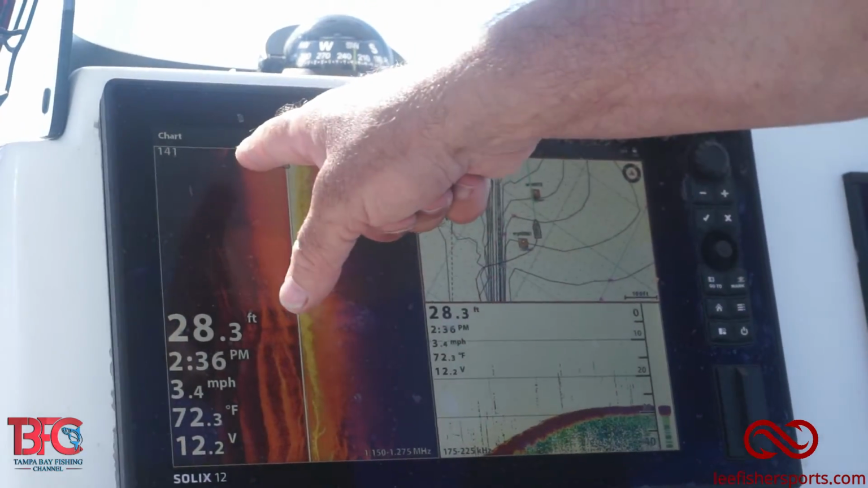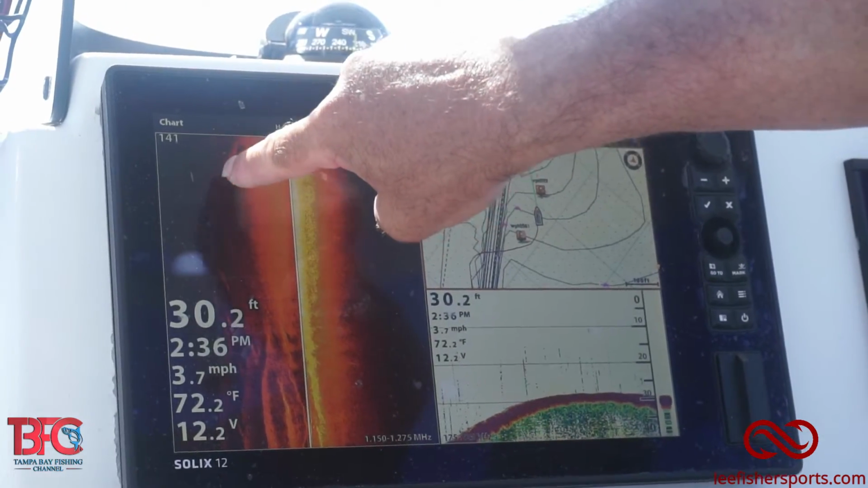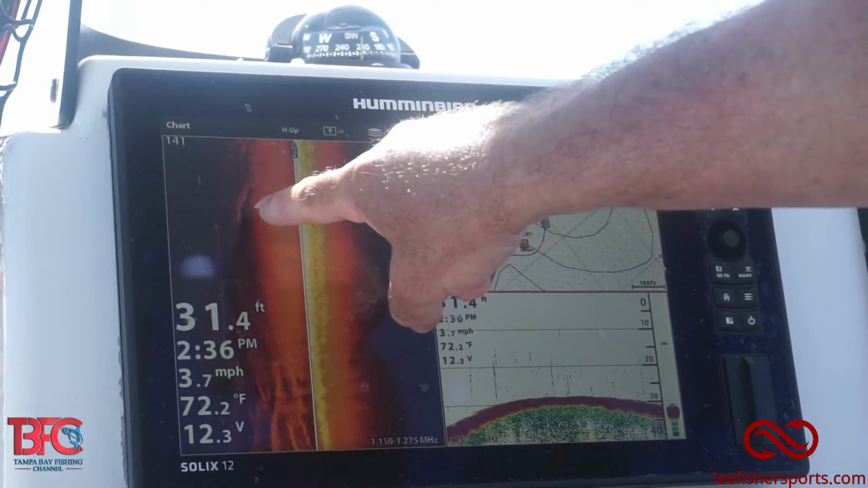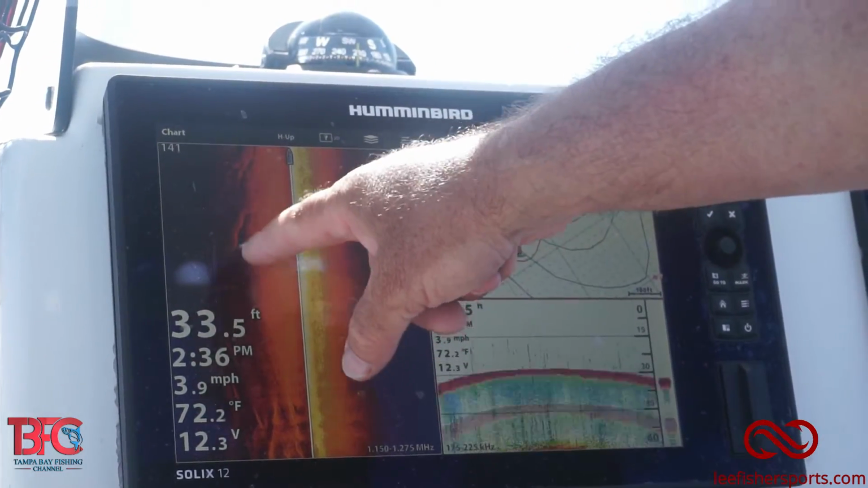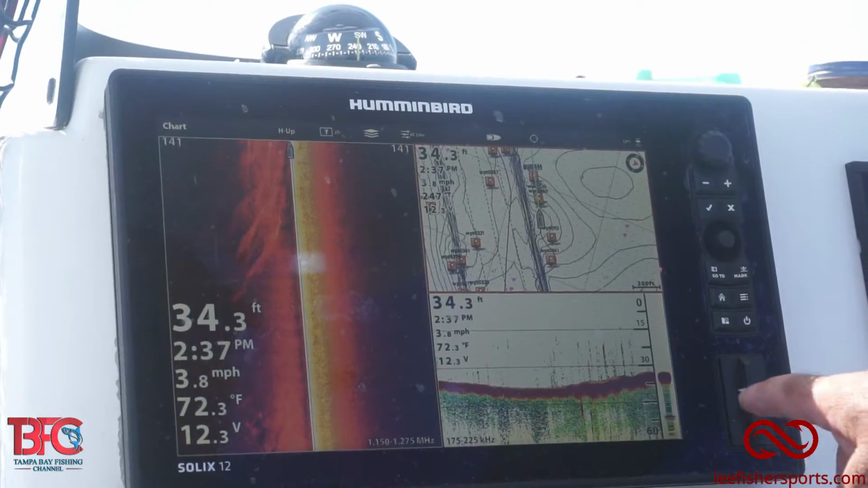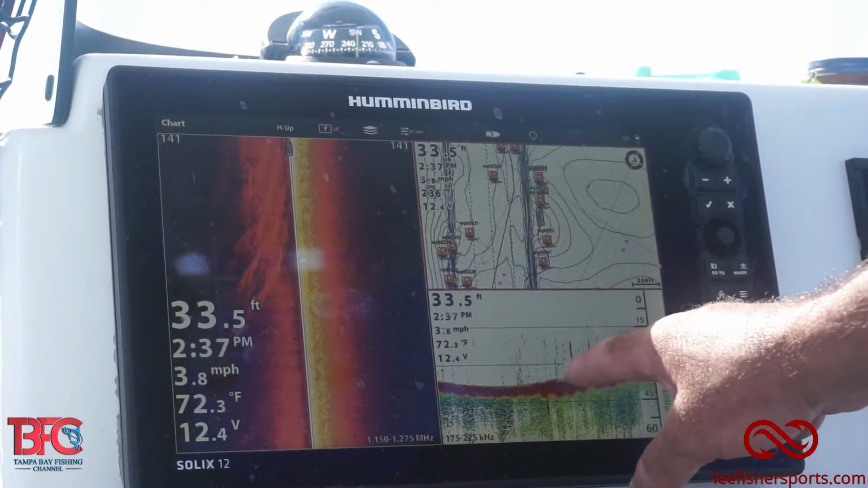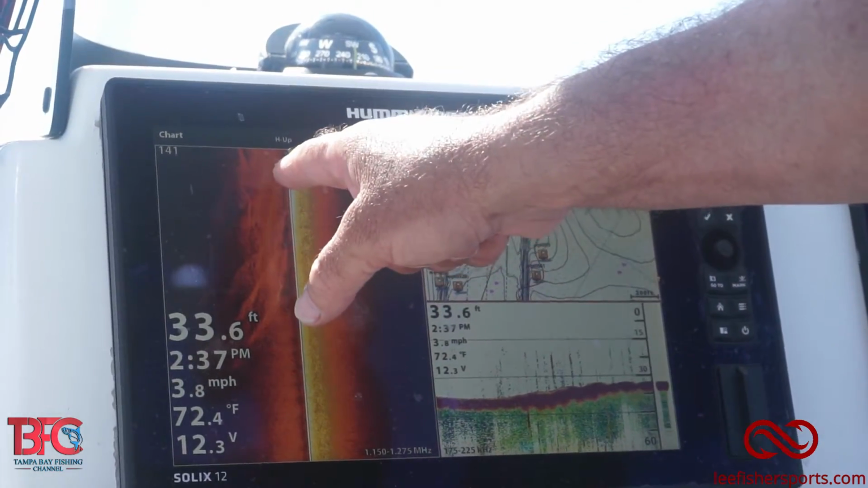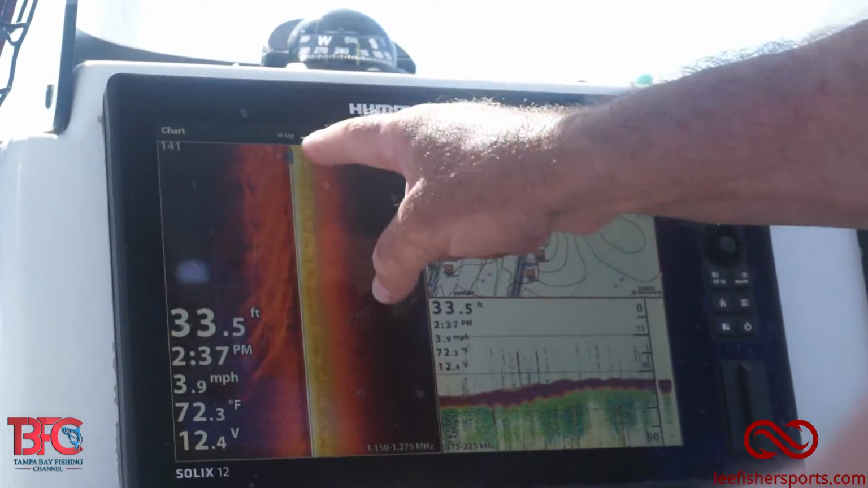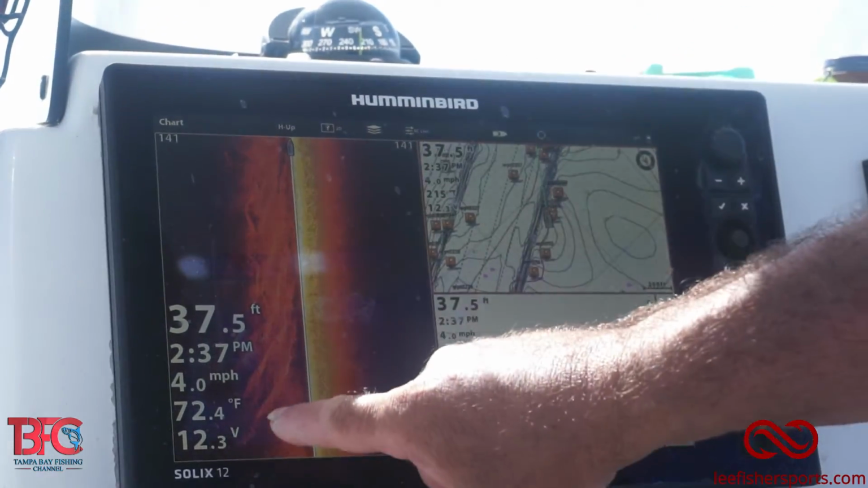Oh, that's why. There's the edge of the channel right there. See that darkness? That's where it drops off right there. So that's a ledge. When you see a shadow line like that, that means there's relief. See, there's a little spot on the sonar. Well, there it is. You can see a little bit of a line right there. We're on the edge of the ledge right there. You can see some shadow line right there. We're about to go down the ledge.